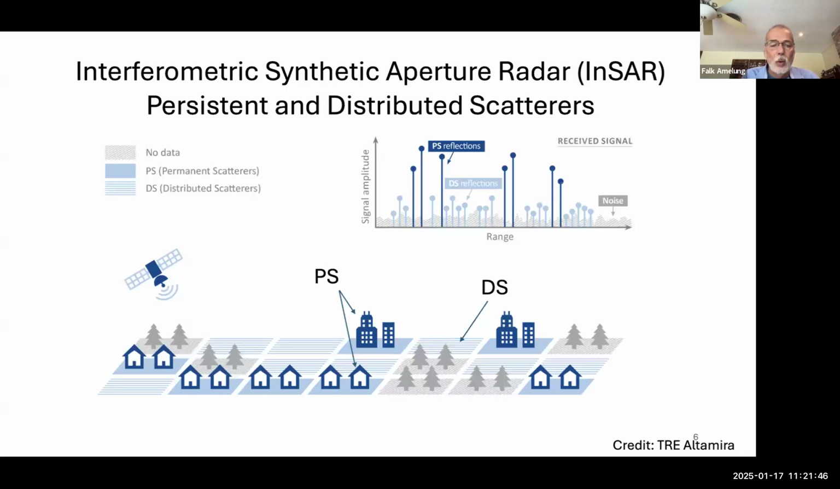The signals we consider are persistent and distributed scatterers. The persistent scatterers, we'll talk about them some more later, act as a corner reflector. They just reflect the signal back to the satellite, such as houses or something on high rises. And then we also have distributed scatterers.